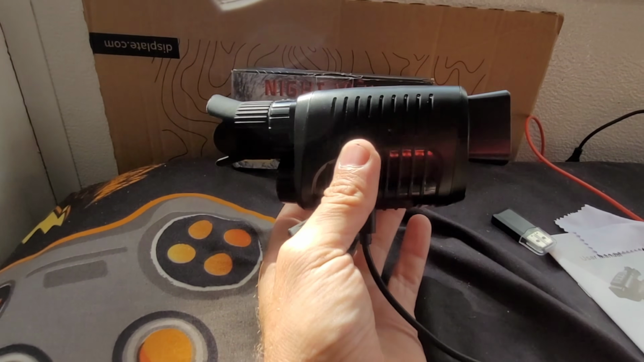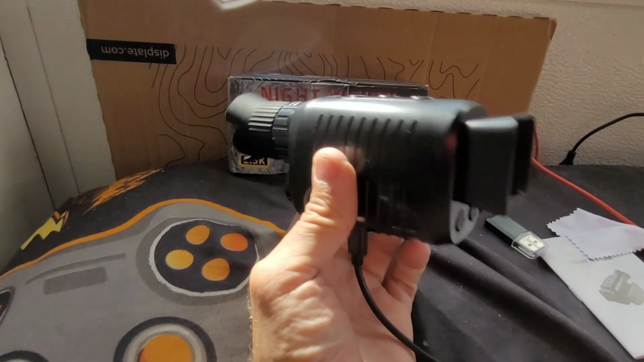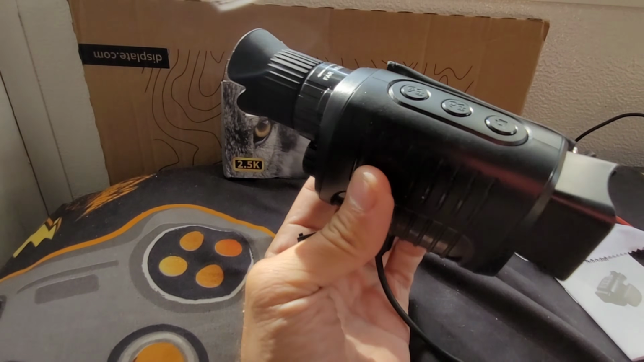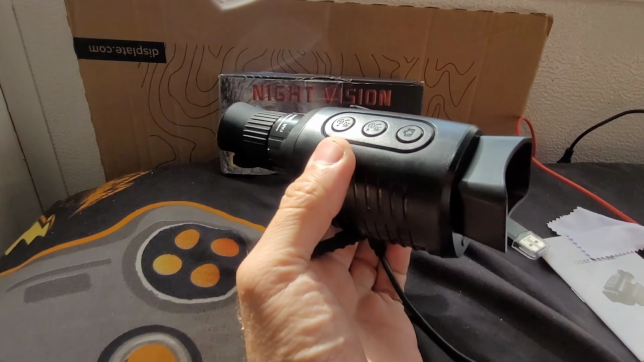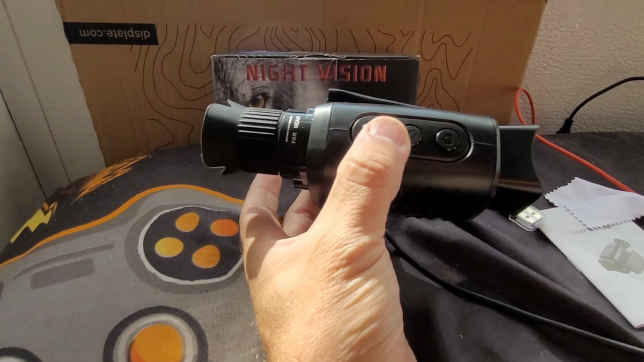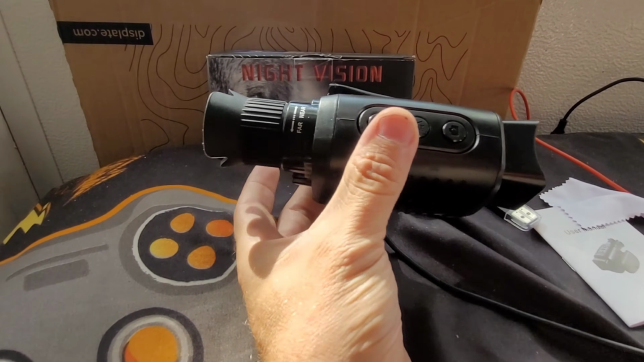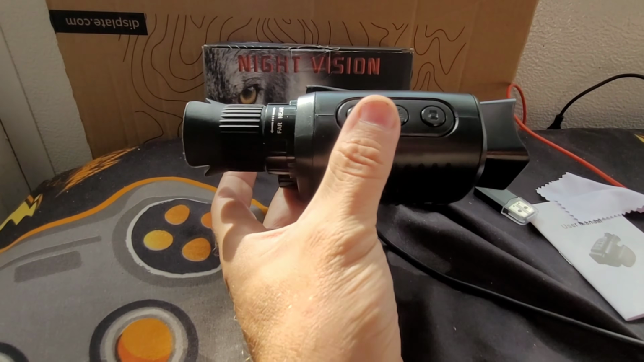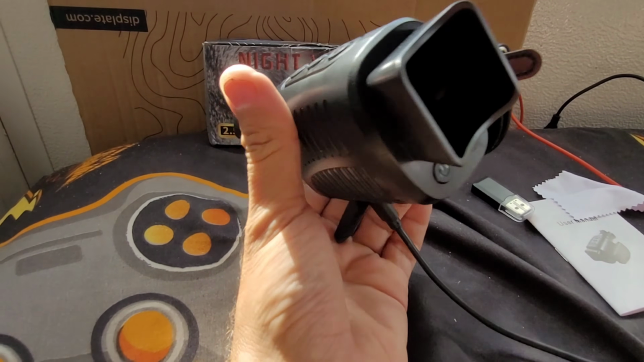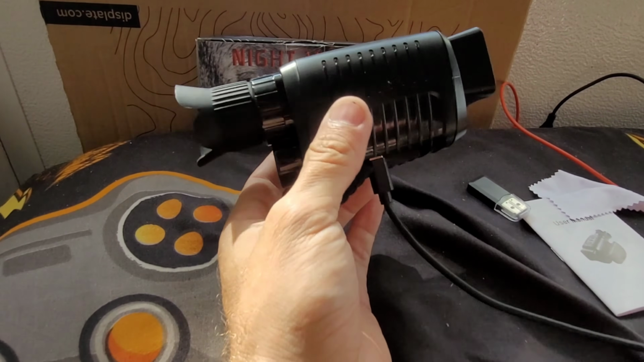It seems relatively easy to use. It's not a complicated system by any means, and I think it has a 10x zoom on it. But I just did a recording and it did not save the zoom in, so you can only see the zoom when you're looking through the screen. It doesn't actually record it to the SD card, so you won't be able to save any zooming that you do. But still, let's take this out and test it.